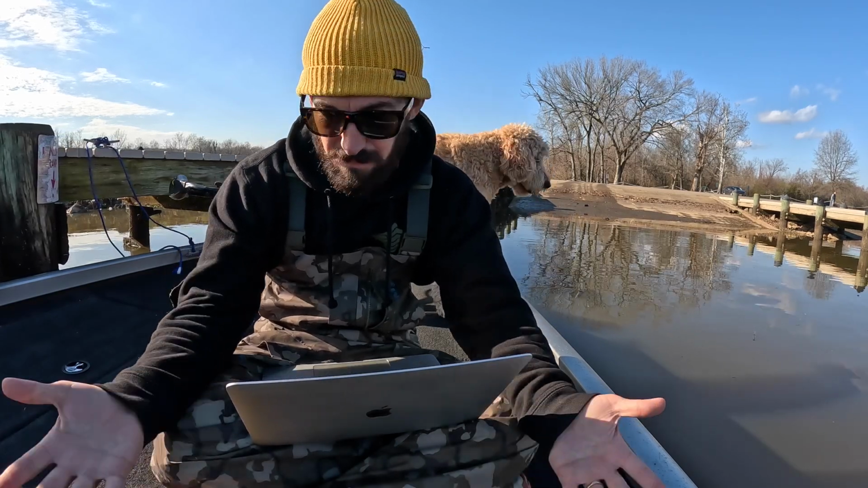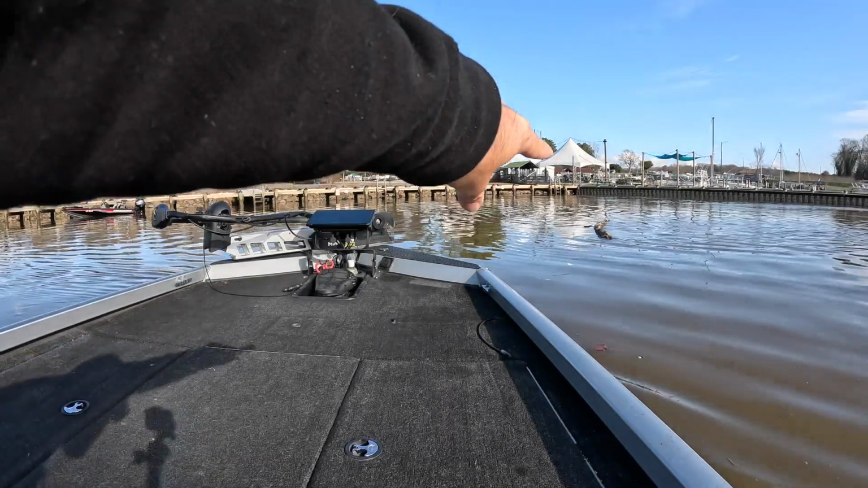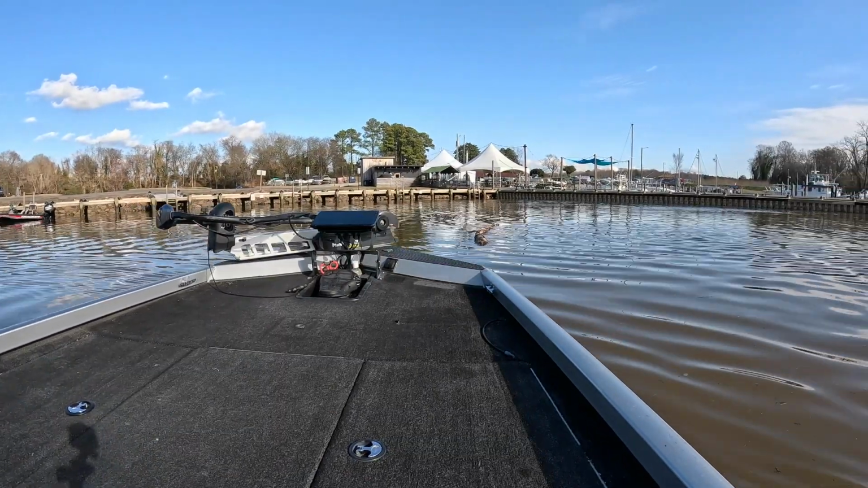We're gonna go out for 3 hours, see if we can't catch a fish here on the James River. Let's make it happen. Look at that floater. Ho, ho, ho. We gotta watch where we're running.